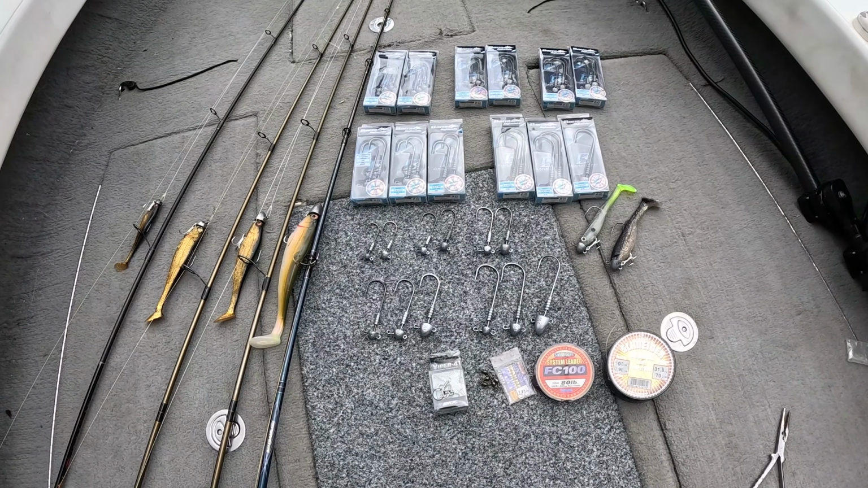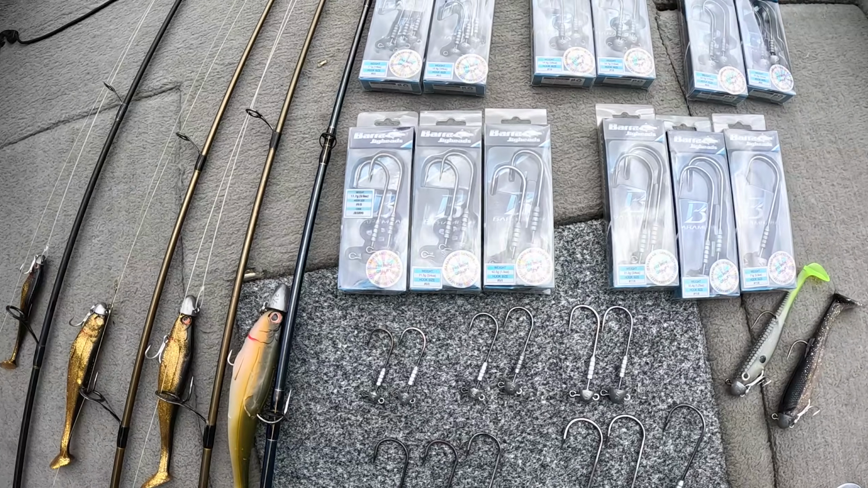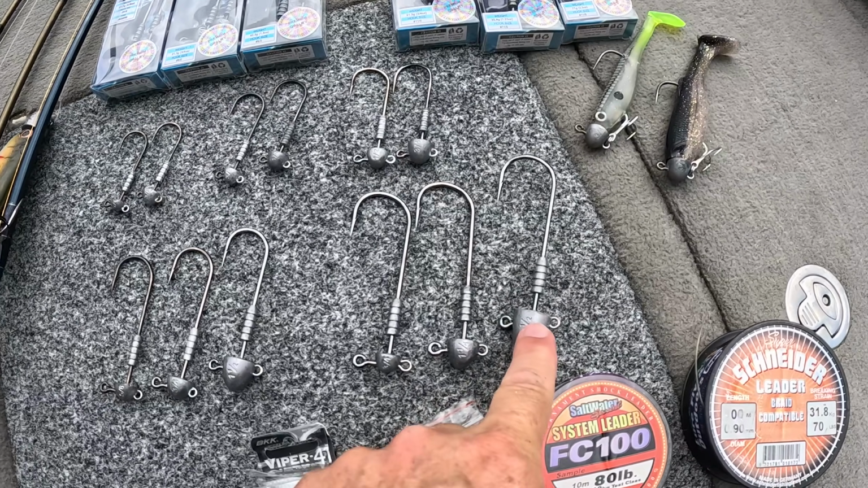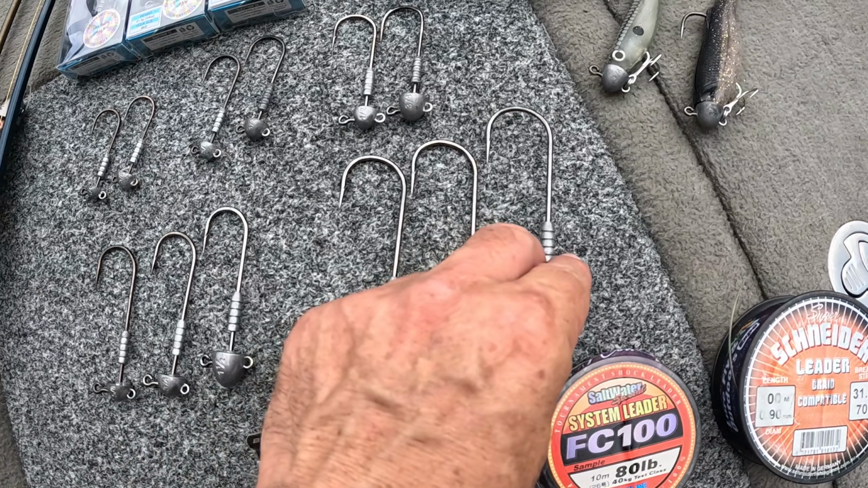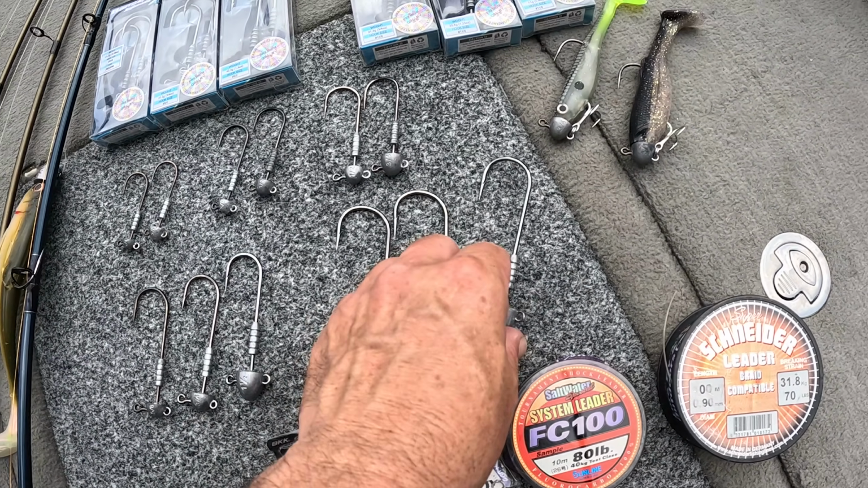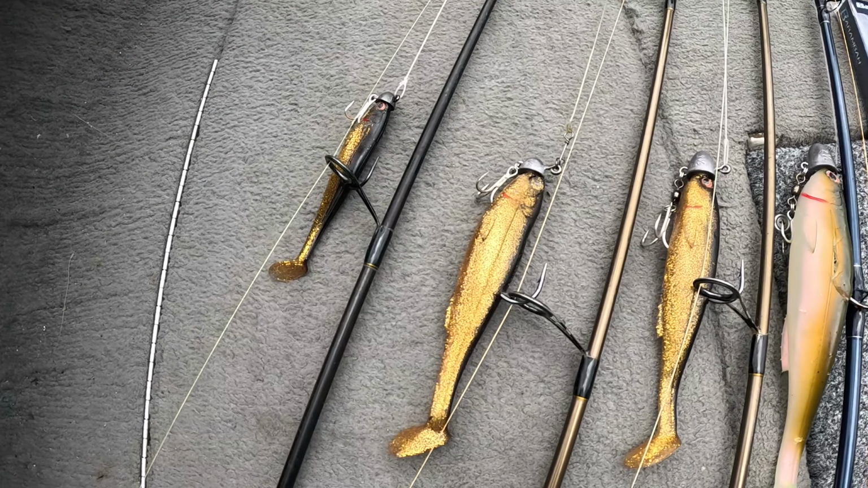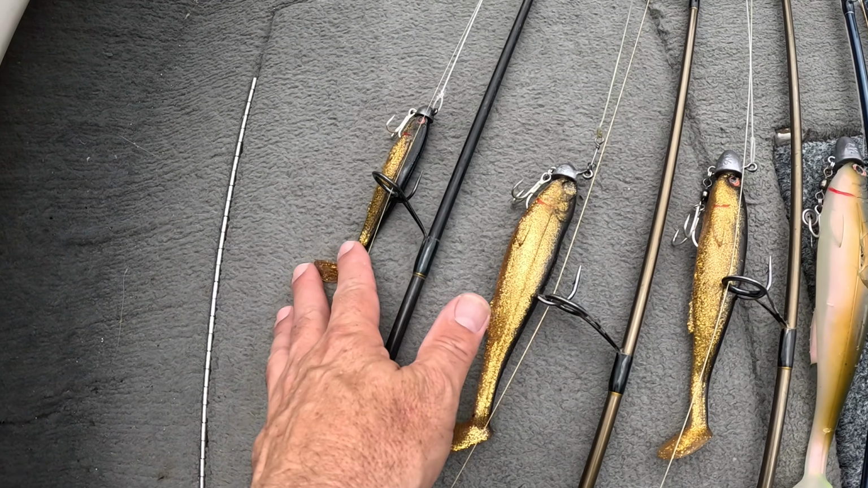Quick tackle talk of what worked for me on the weekend, guys. The Barra Jigheads obviously were winners, especially in the heavier sizes, the 1.5 ounce 9.0 and the 2.5 ounce 11.0, because they could get down to that deeper depth when you're trolling that little bit faster. So these are the 4 lures that caught fish.